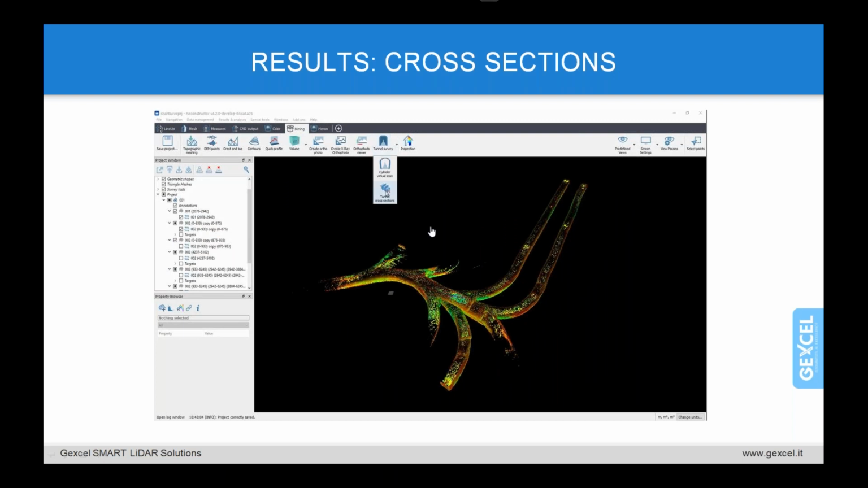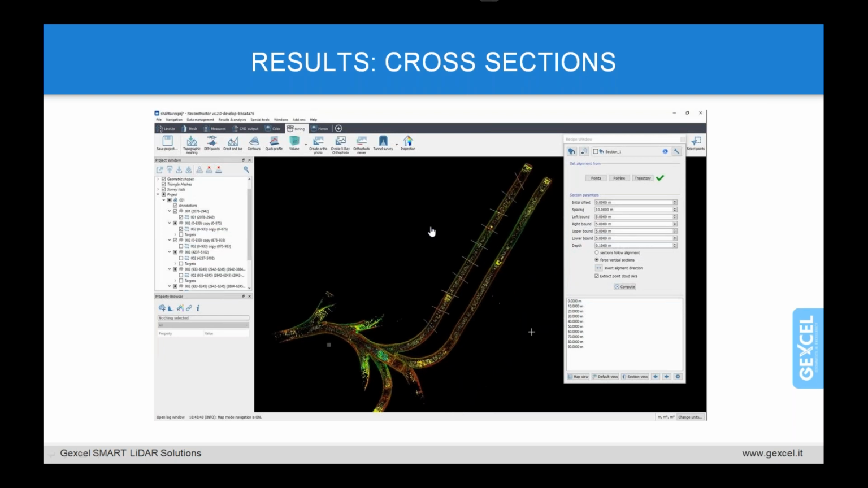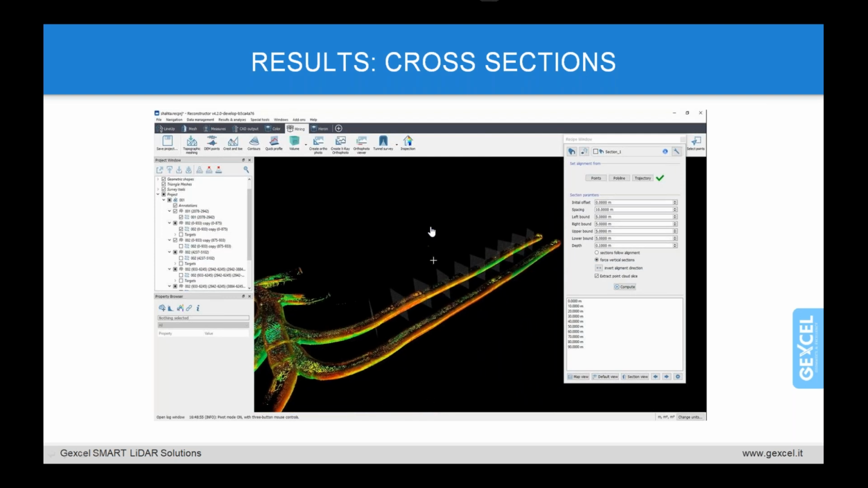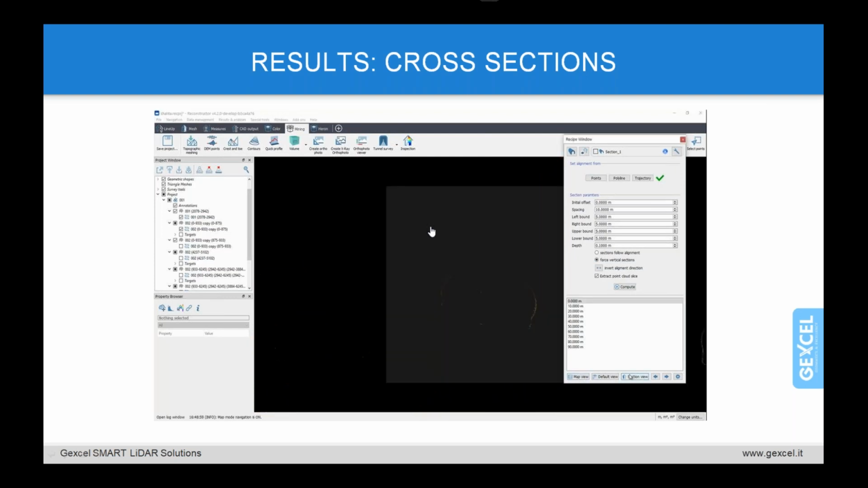Reconstructor has the ability to extract tunnel cross-sections thanks to the smart cross-section tool available in the mining toolbox bar. The software provides different options to define the alignment of the sections that you want to extract. For example, you can select the HERON mobile mapping system trajectory. You can extract a section, for example, every 10 meters, and you can jump from one section to the other using these interactive windows in order to check the result.